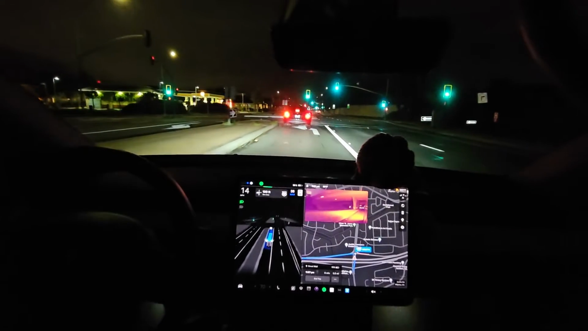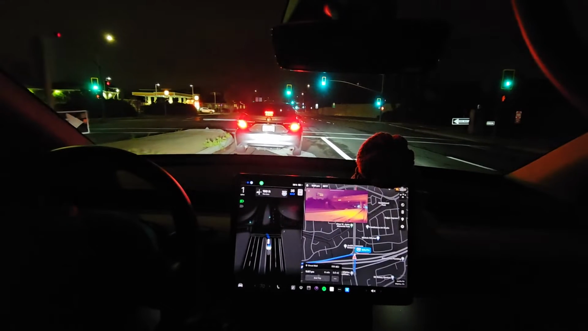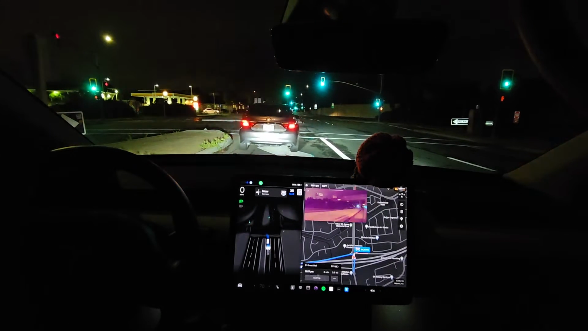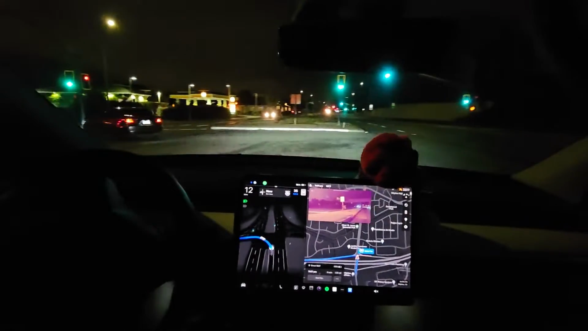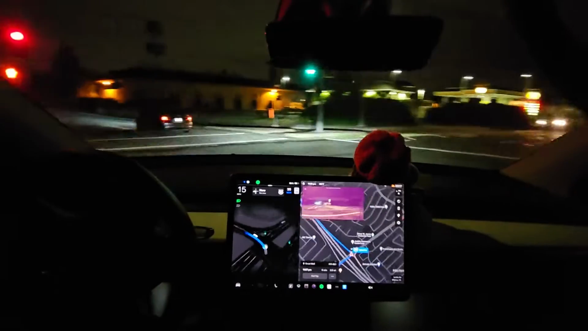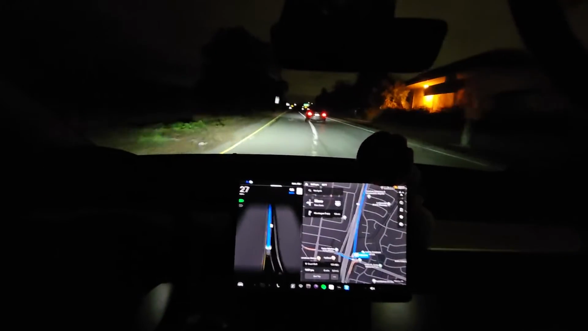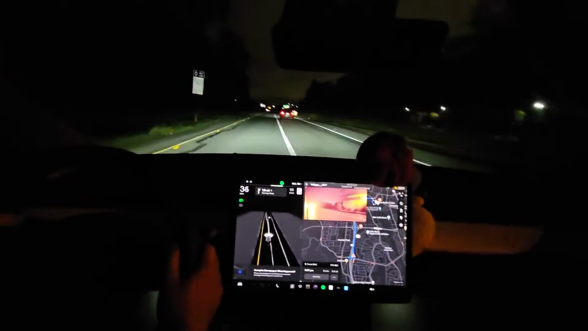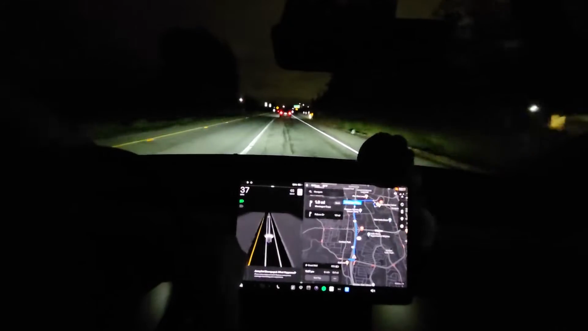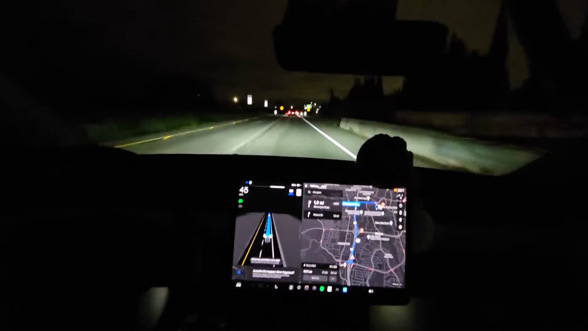Wow, it did that like quick. Go person. Yeah, the car doesn't honk by itself. I had to honk at them. Okay, and you can't go in this lane because this is a carpool lane, so I need to move out of here. I don't have the carpool thing, so I had to stop it. It doesn't know it's carpool, I guess.